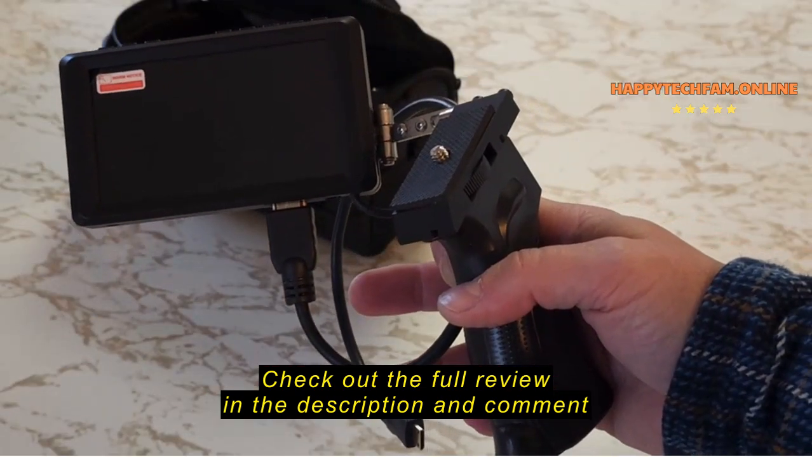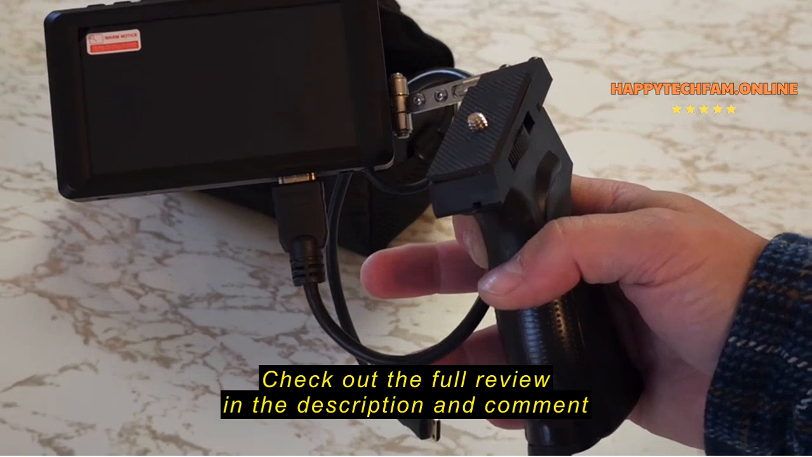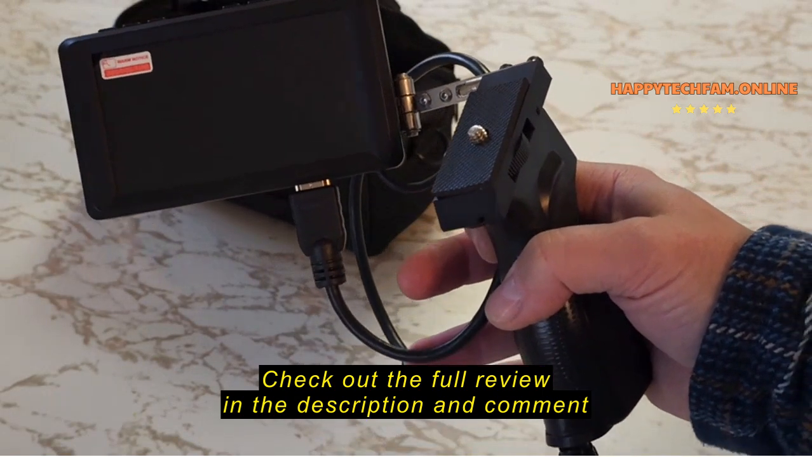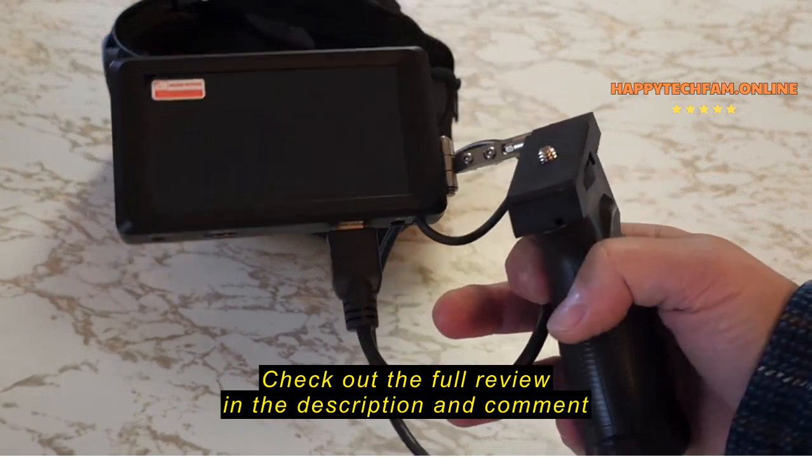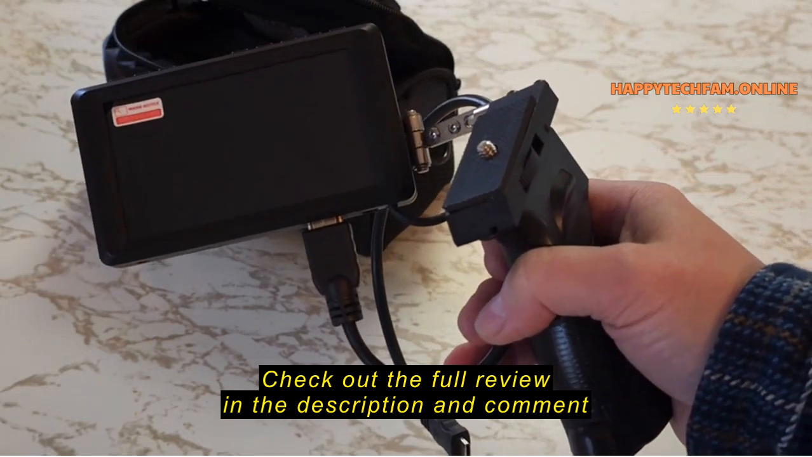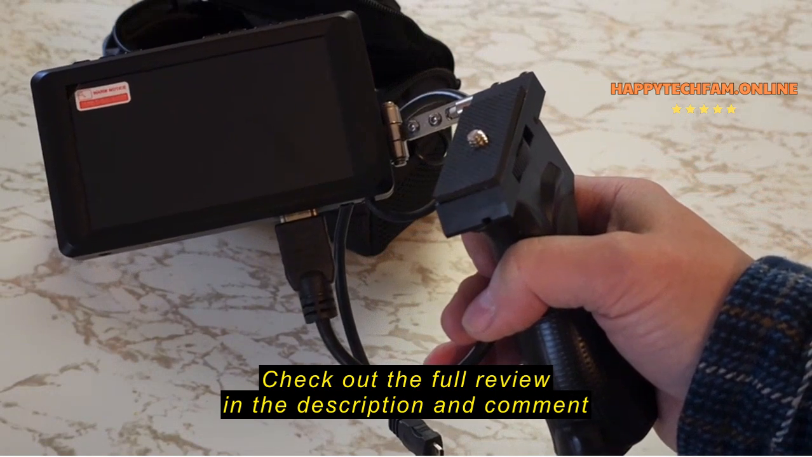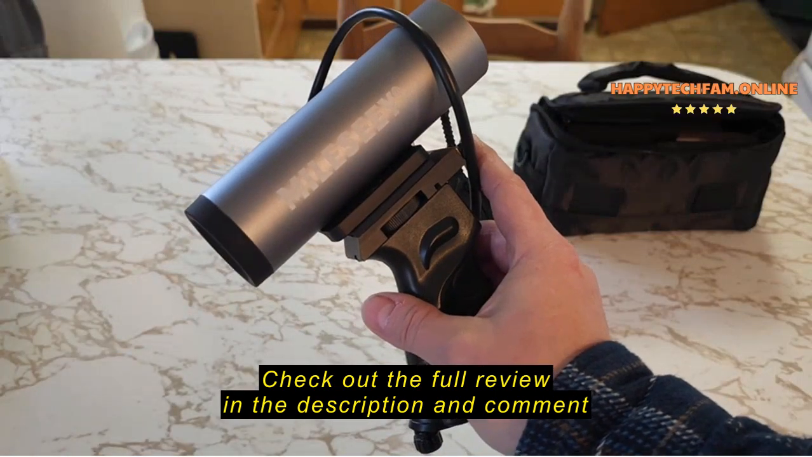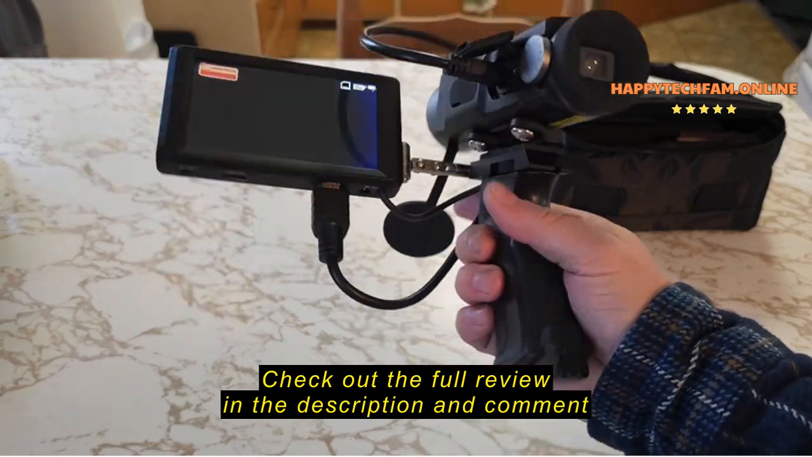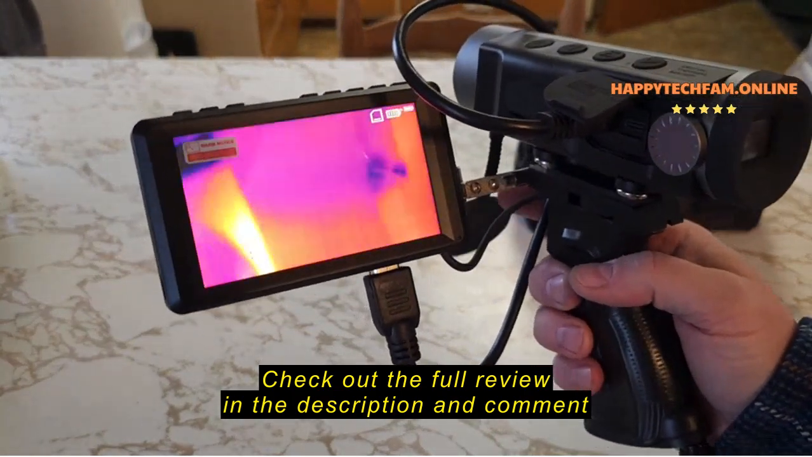In order to demo it, because you can't see through the small eyepiece, not with this camera, I'm going to actually be mounting this accessory, which is an external little monitor. This is an accessory, it's an extra cost, but it's a good add-on. Okay, here is the TNV10 thermal monocular right here, mounted to the accessory of an add-on camera.